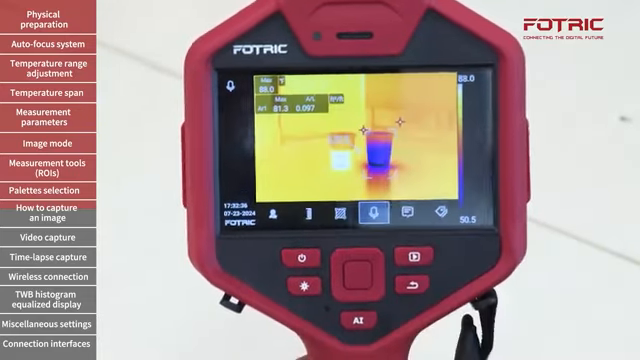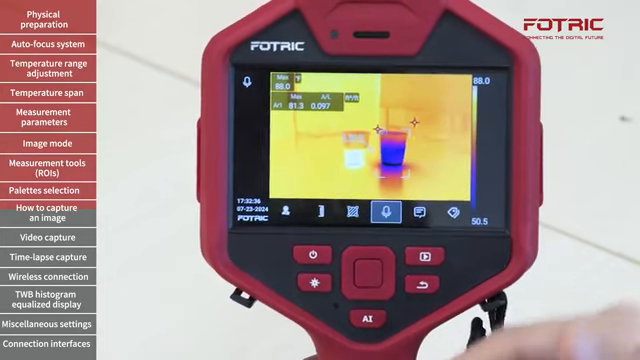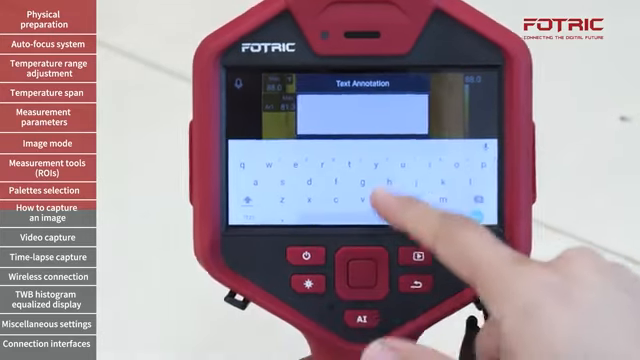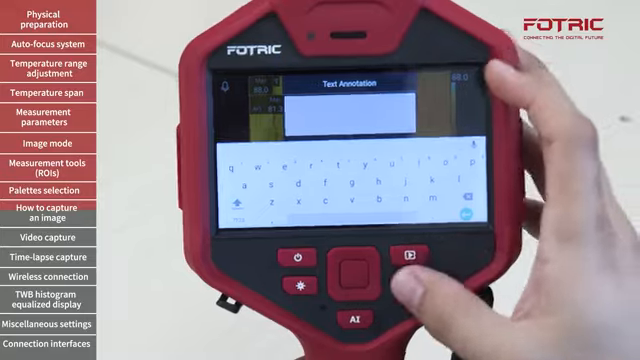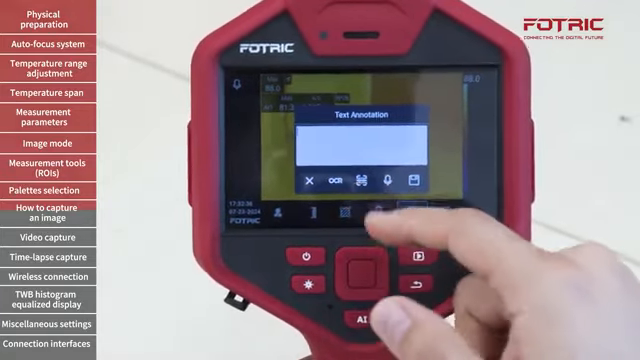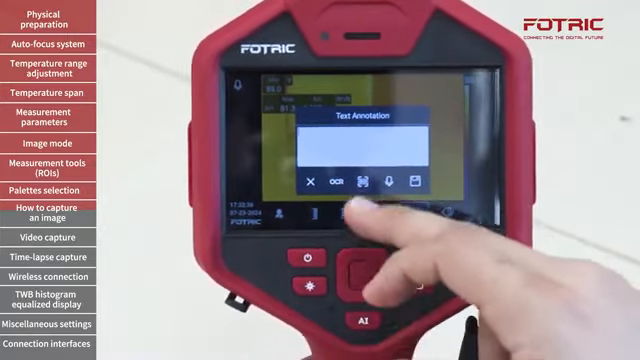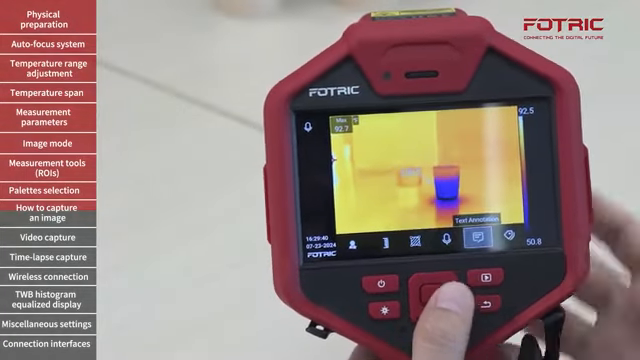Once my voice has been recorded, you will see that icon on the top left, which can later be listened to in the gallery or in the computer software. I can also add text comments. I can use QR codes. The QR code scanner in general will scan either QR codes or barcodes to capture text that will go right here. In addition to voice annotations, I can also create text annotations.